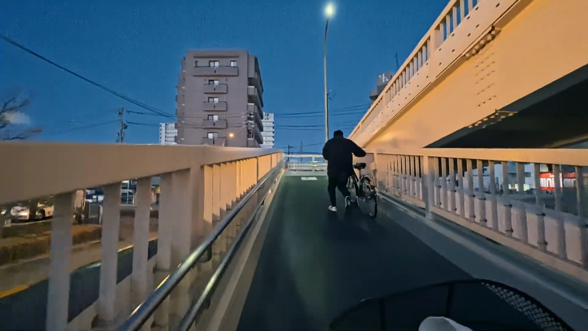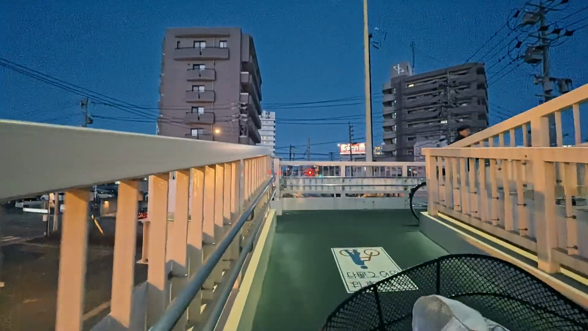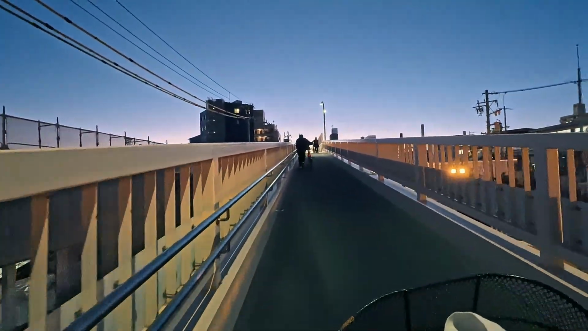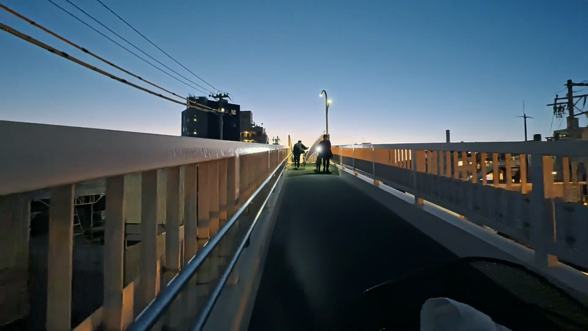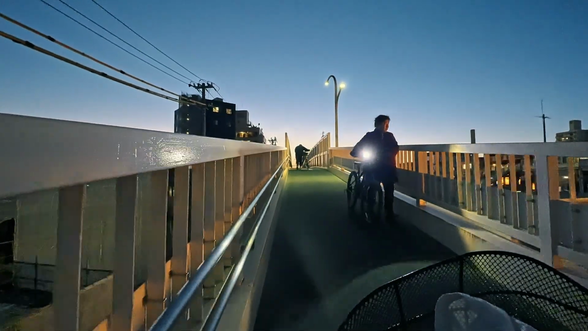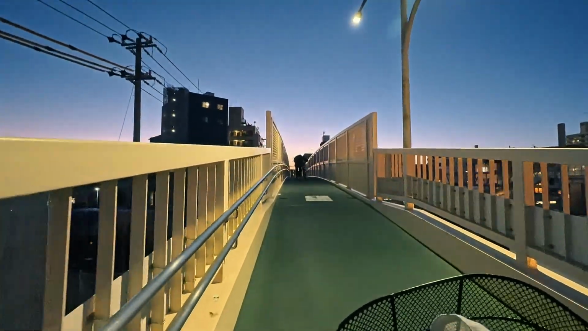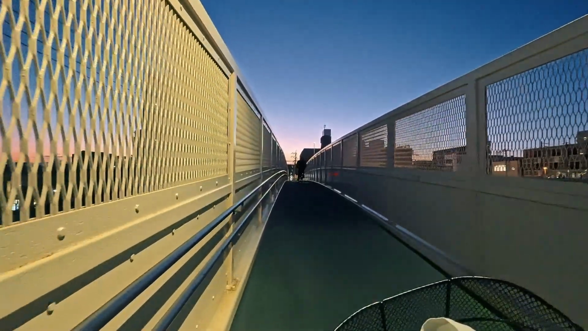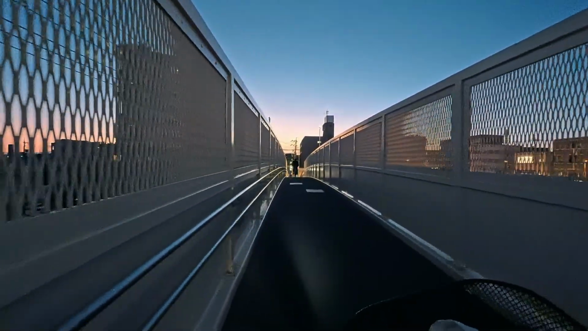This bridge, as you can see, there's some label right there. It says, please walk, or take off from your jitensha, your bicycle. Do not ride it. Okay, those are some simple rules here in Japan, but if it is rush hour, so many people are riding their bikes, including me.